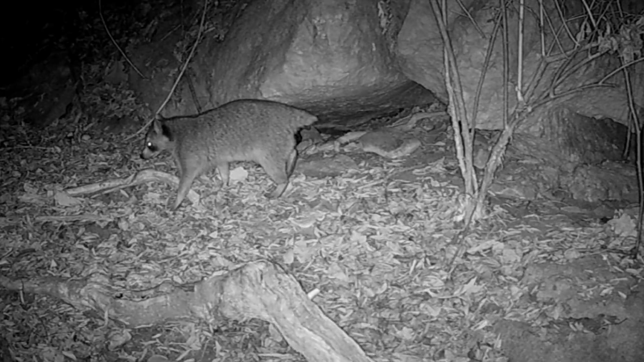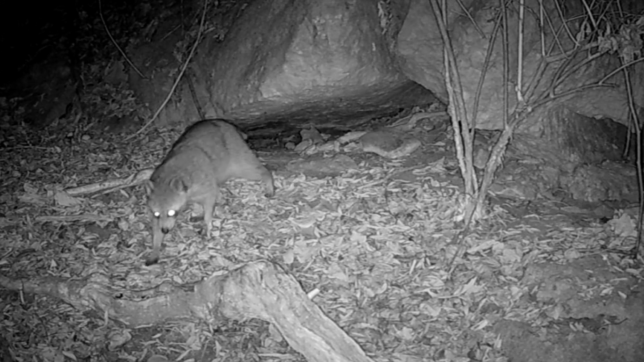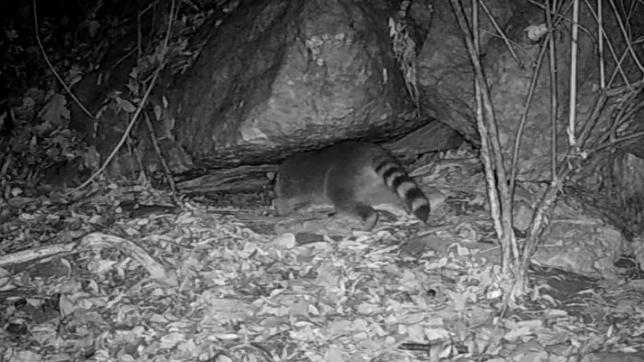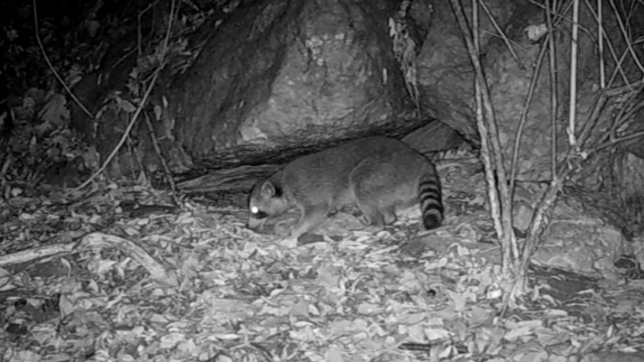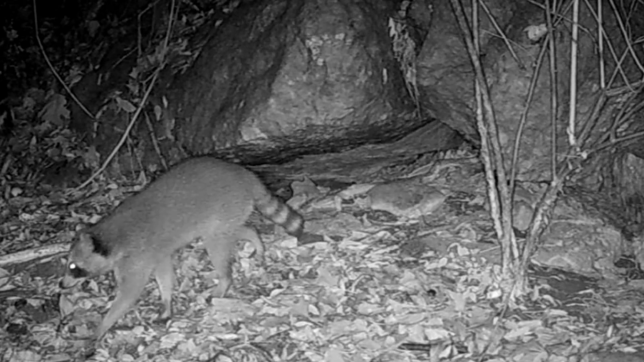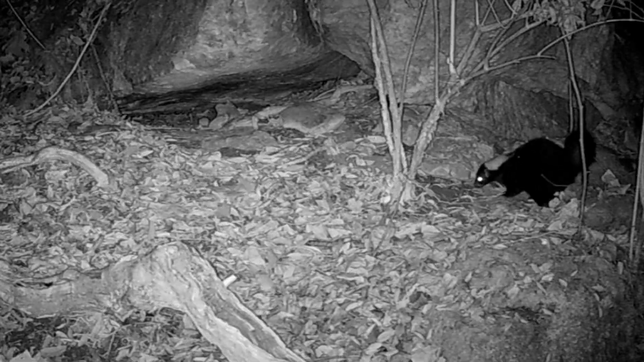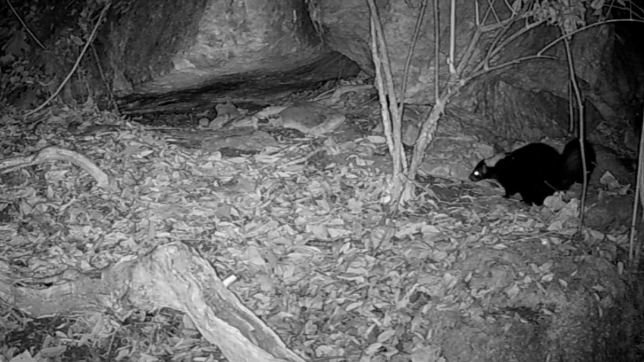And there's No Tail moving through, making his rounds. Seems like all the coons come through here and check the Rock Motel out and move on. That's just the way it is. And there's old Skunk there. Looks like Flat Top.